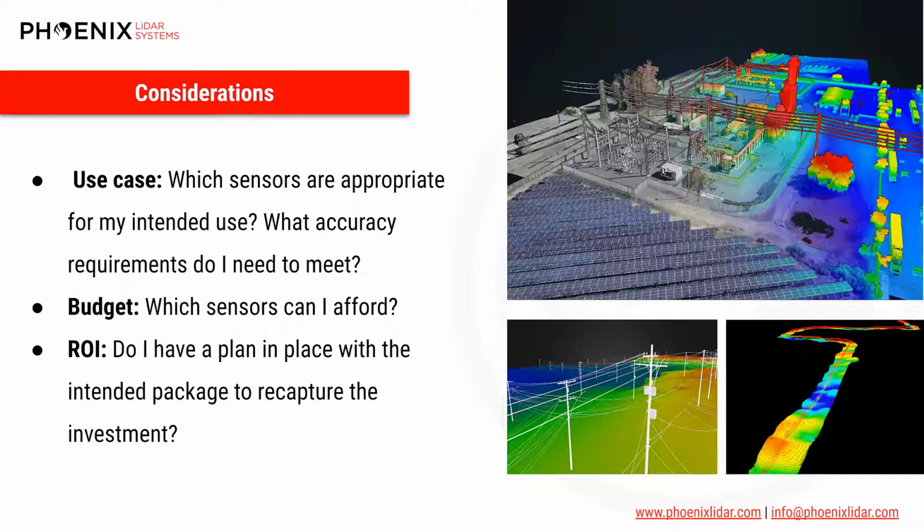Now, there are three main things to take into consideration when evaluating a LiDAR system, especially an entry-level system like these. Will it work for what I need? Is it within the financial means of the company? Am I going to be able to make money with this asset, or am I buying a very entry-level LiDAR system to have LiDAR in the portfolio?